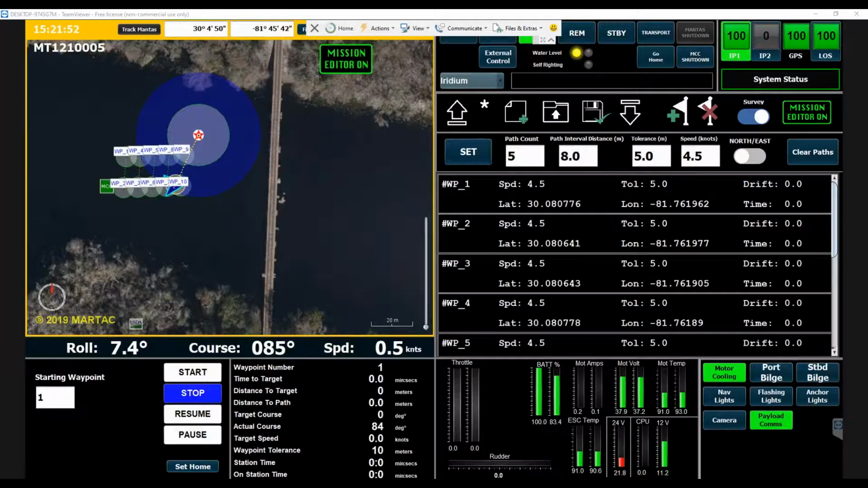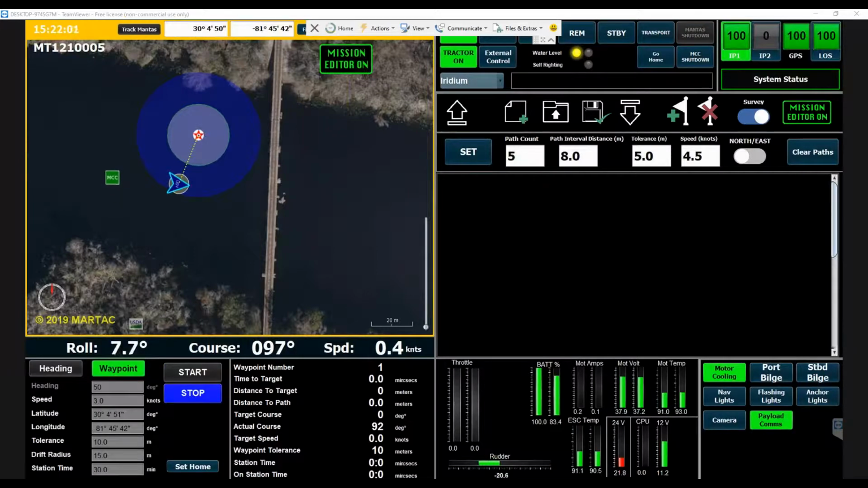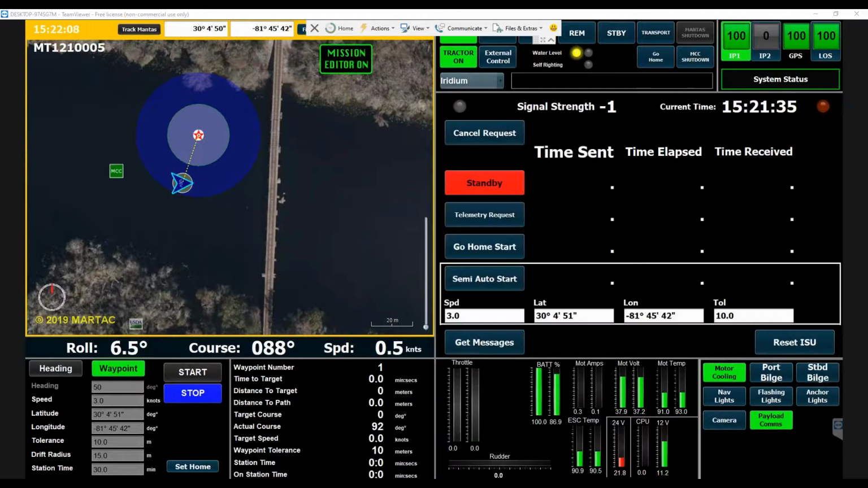That's the basic overview. Right now, Sean has got it in semi-autonomous mode. He's doing a survey. And finally, if you look at the data in the middle near the bottom, that will tell you specifics about what's going on with your vessel and with the survey, and integrates with the Teledyne software. And with that, I will hand it back.